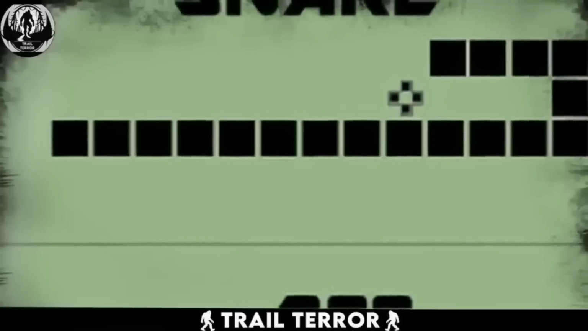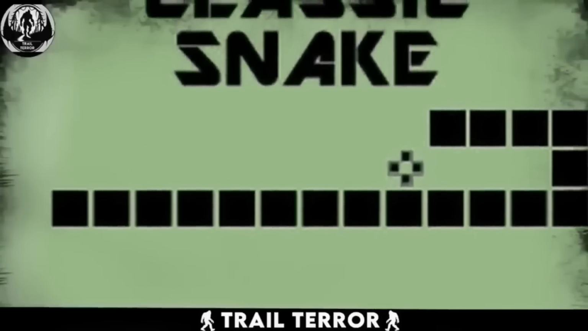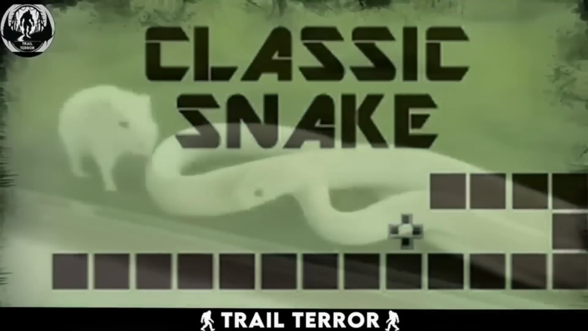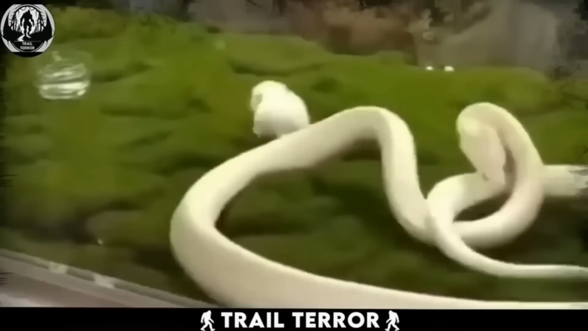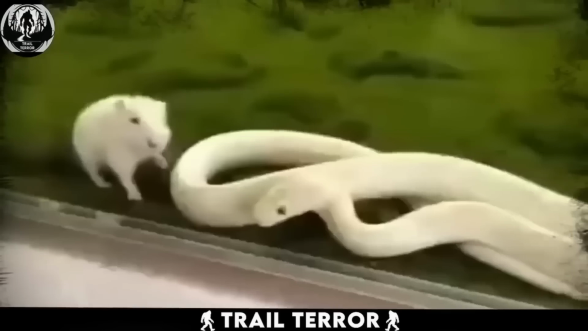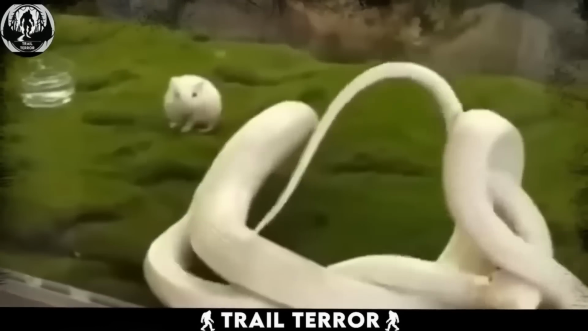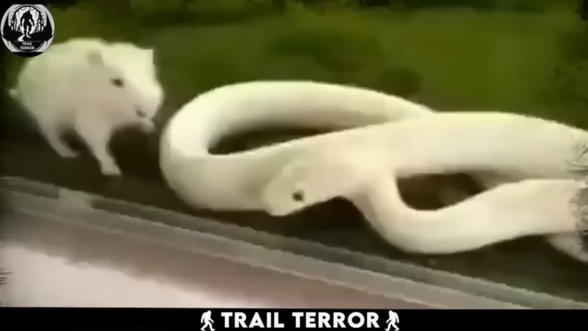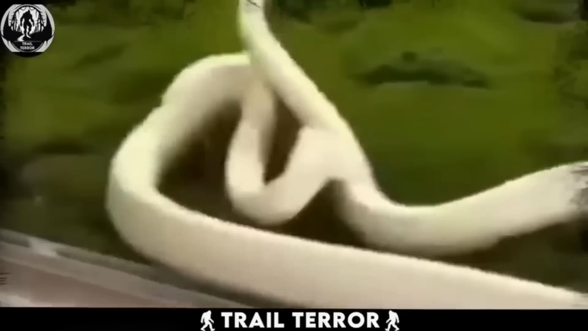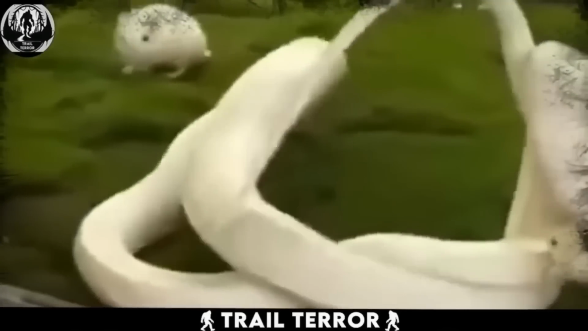Ever wondered what it would be like to witness a real-life version of the classic mobile snake game, where a snake biting itself means game over? What you just witnessed was an albino snake inadvertently biting itself while attempting to strike at a mouse. The sight of an albino snake in itself is quite remarkable, but to see it accidentally harm itself adds a whole new layer of uniqueness to the video.